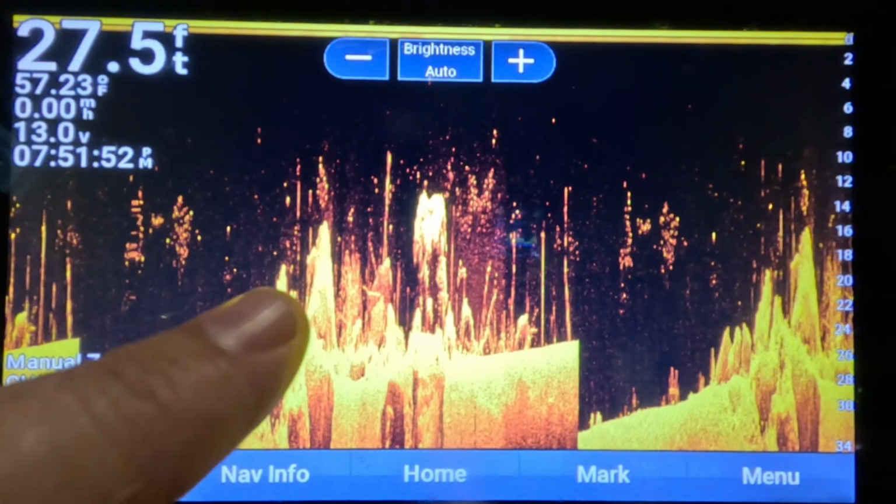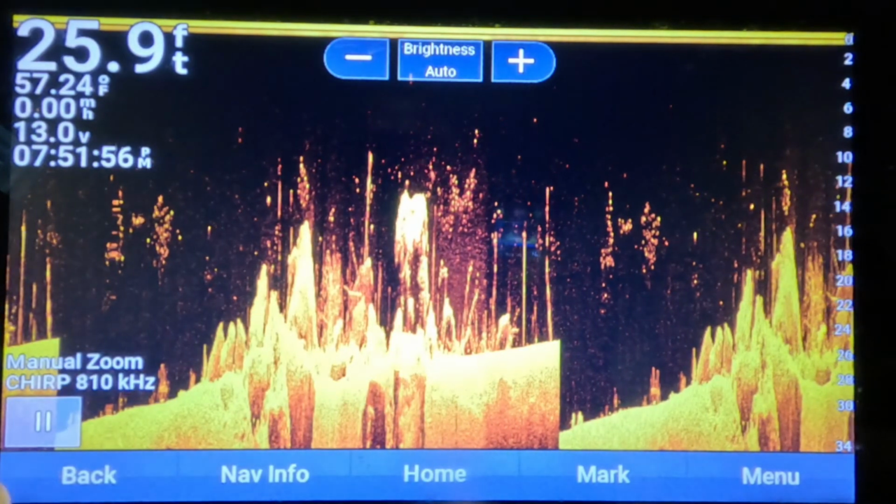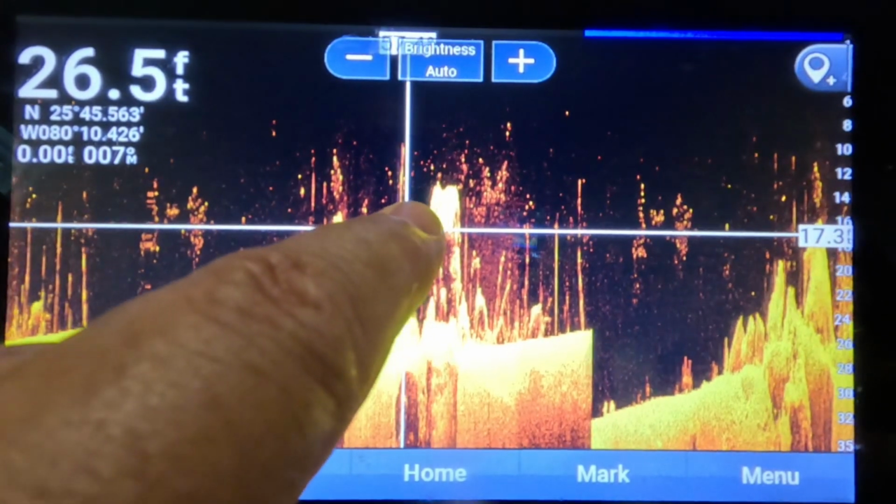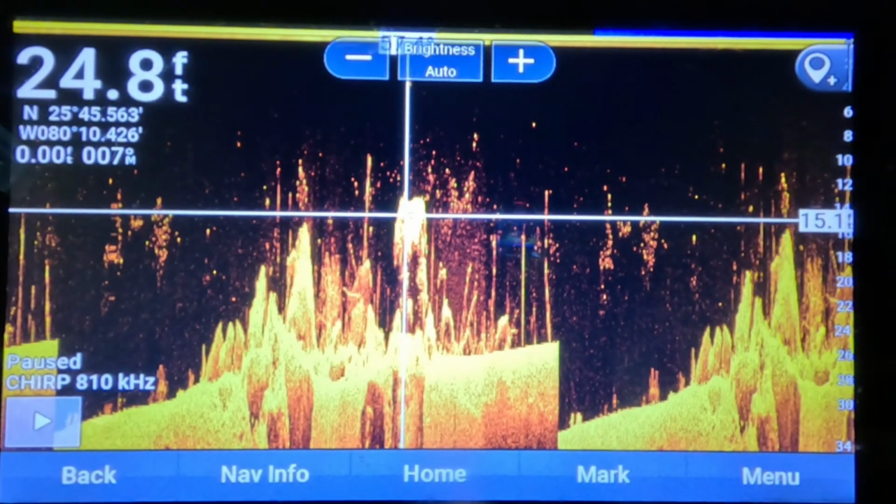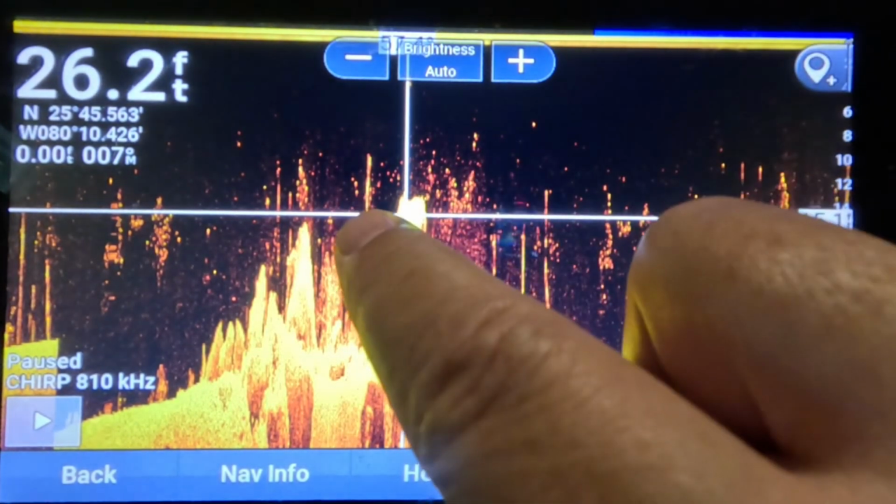So if I want to come back over here and mark this spot here, I want to move my cursor to that mark there. You don't want to hit the mark button. That mark button is going to show you exactly where the current position of the boat is, just like I showed in my other examples on the screen. You want to come up here and use this icon to create the waypoint for where that cursor is.